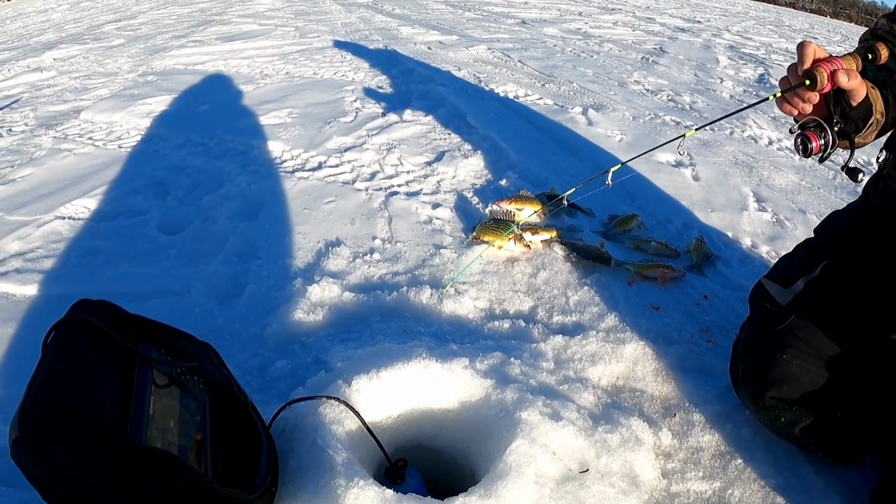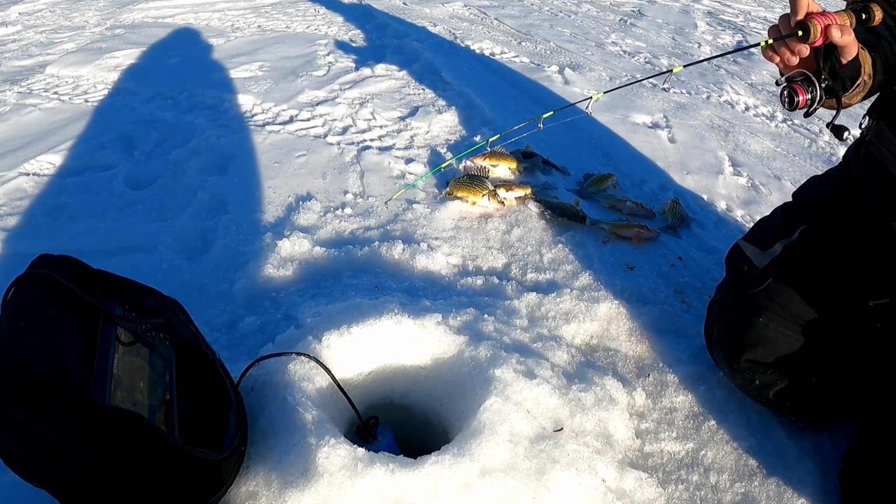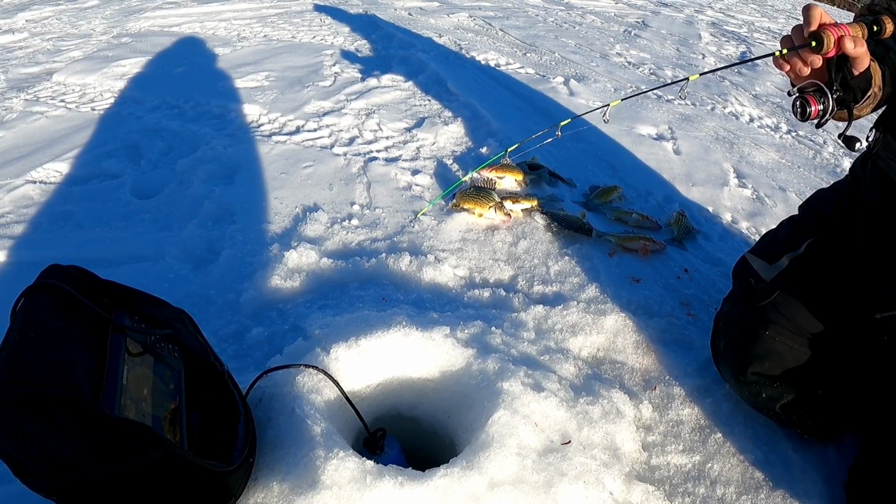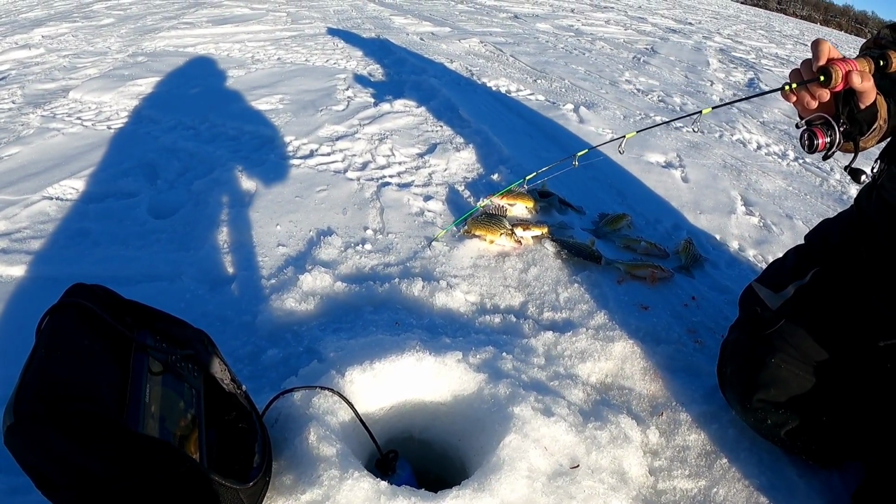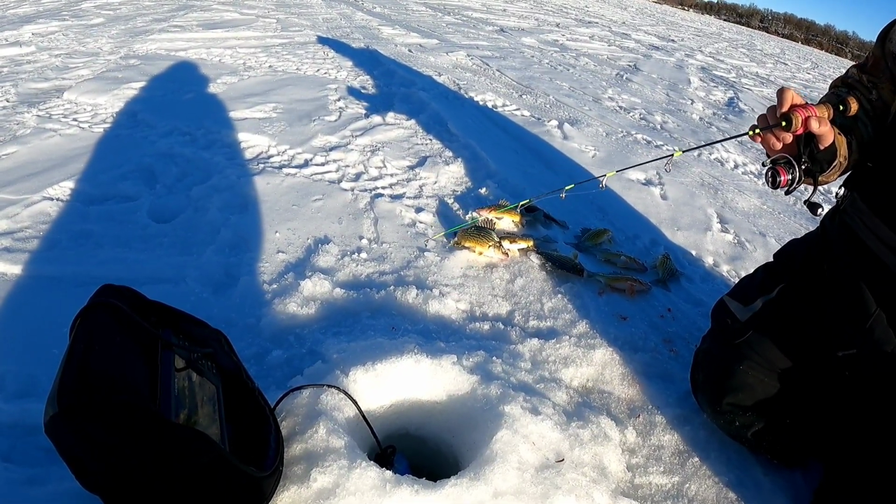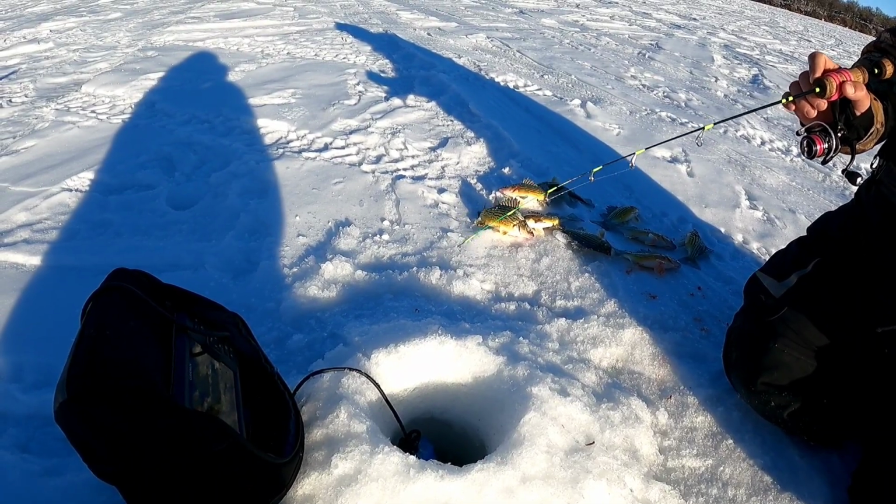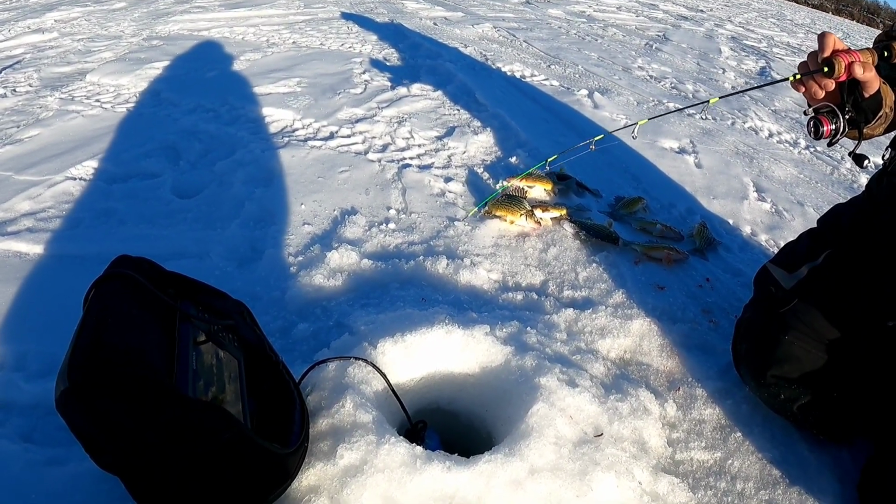Hopefully you guys can see that, but just kind of watch this jigging cadence here. See how he's kind of just wobbling that tip? He's not jerking the tip, but he's just getting that thing a nice little wobble to it, keep it moving. The biggest thing to entice these finicky yellow bass to bite.